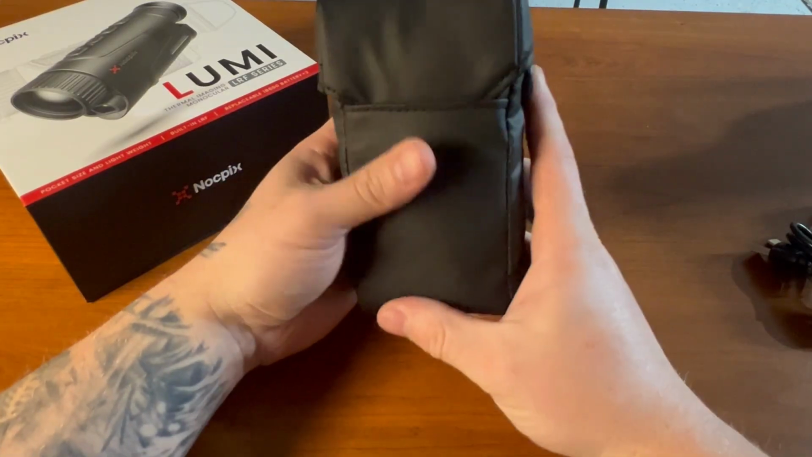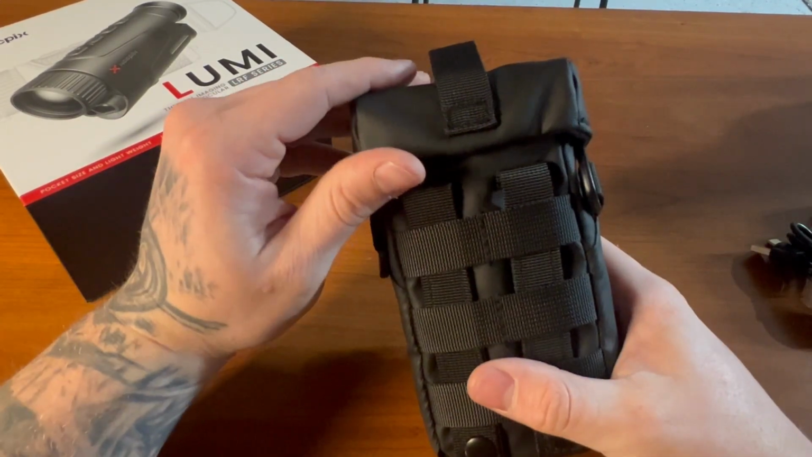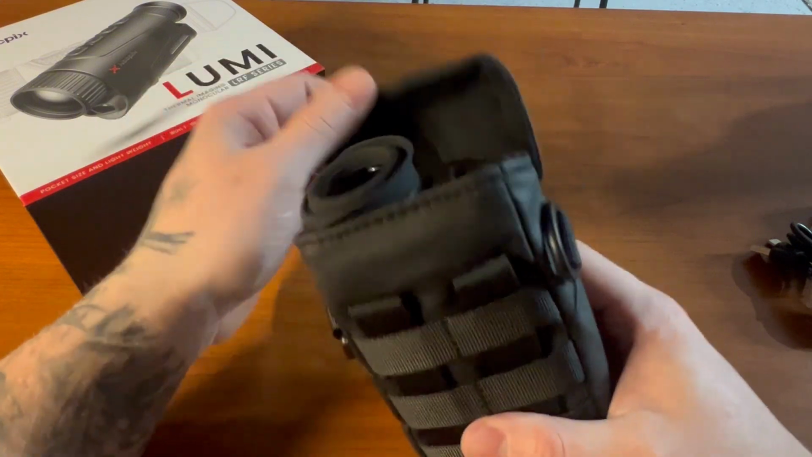This carrying case is very nice. Looks like it's a forward flipping one. Magnetic as well.